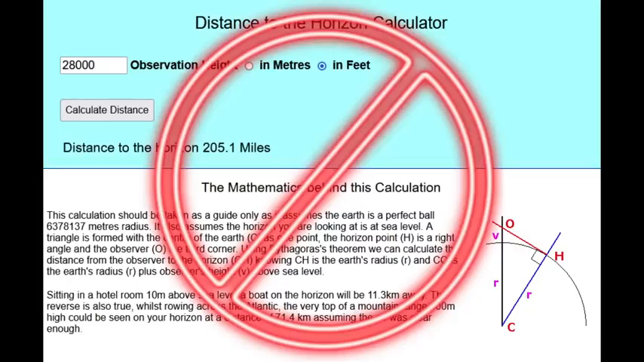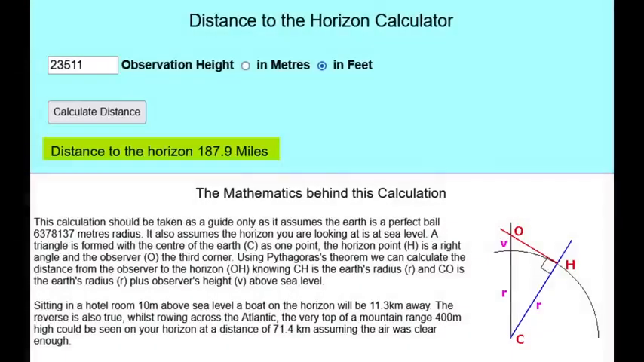But in this case, we have to first subtract the elevation of Utah Lake, since the airplane is not looking across an ocean or a large body of water. The elevation of Utah Lake is 4,489 feet. That puts us at an observation height of 23,511 feet.